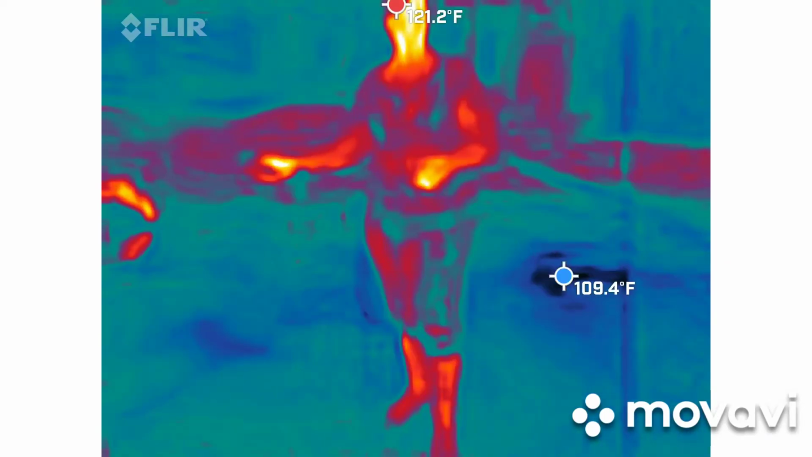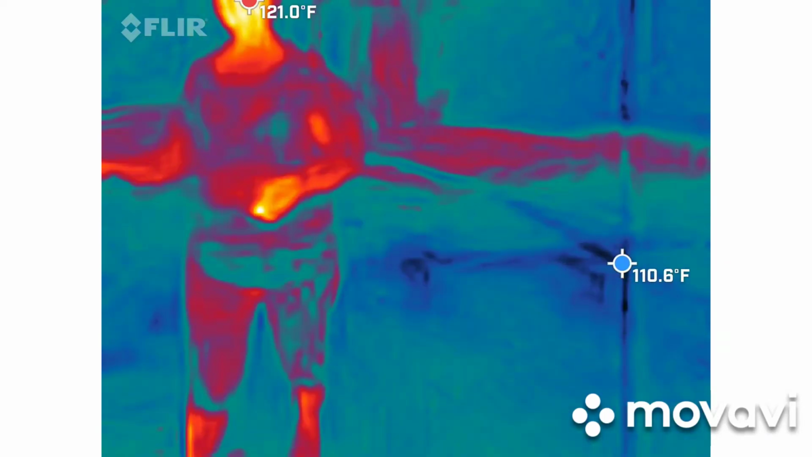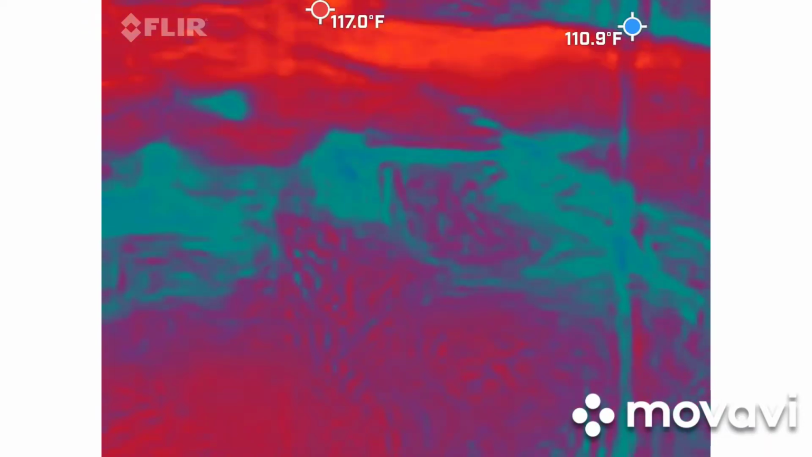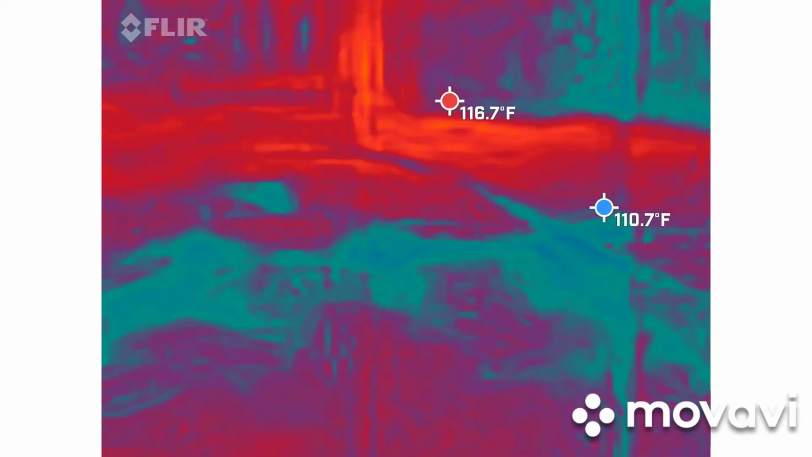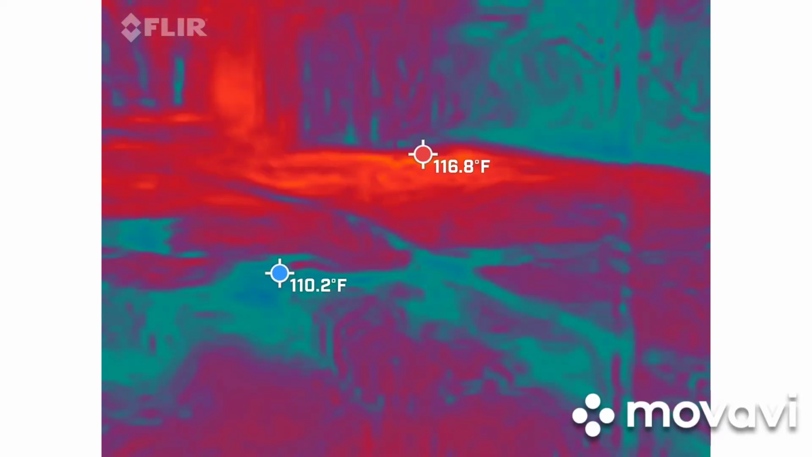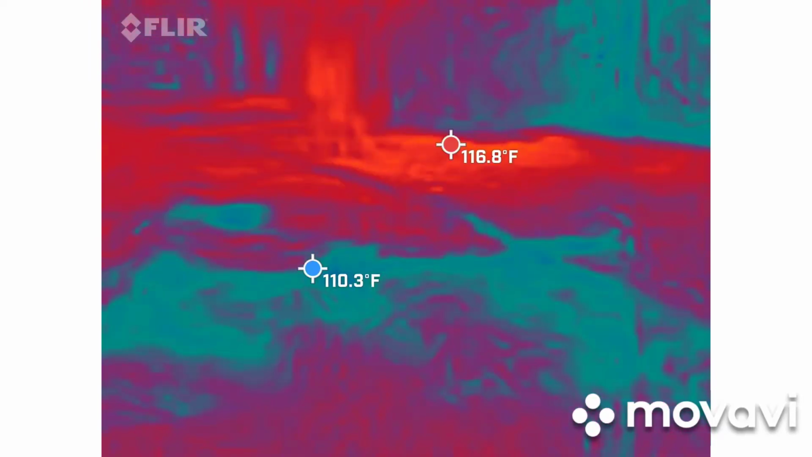There's some dark over there. Oh, yeah. Right here. And then it went away. Yeah, it did go away. There was a little bit of black, like right over here, and then it went away, and I can't find it again.